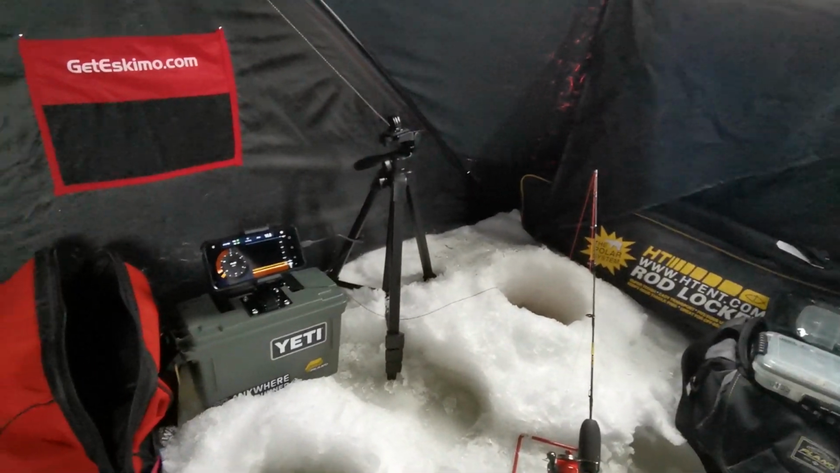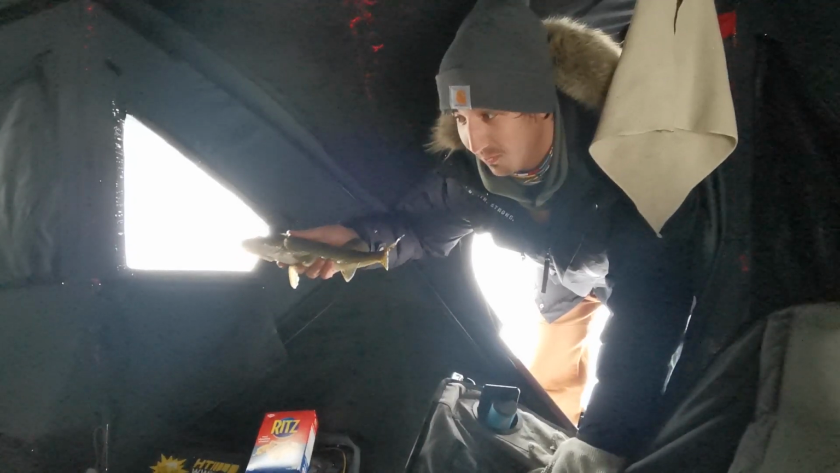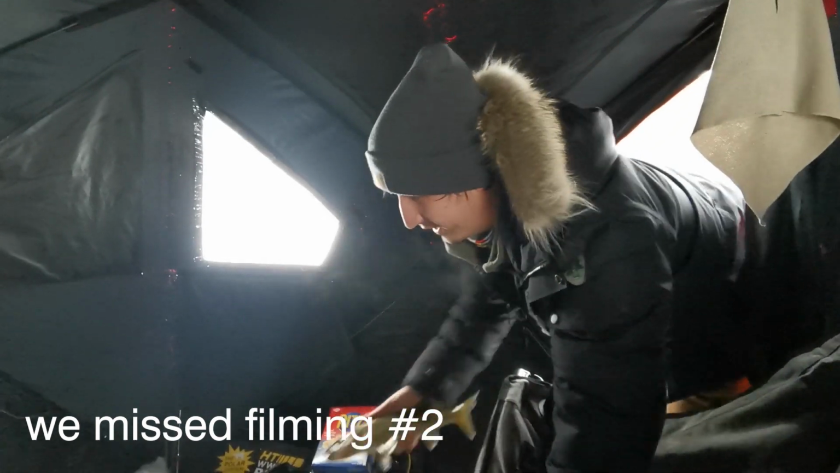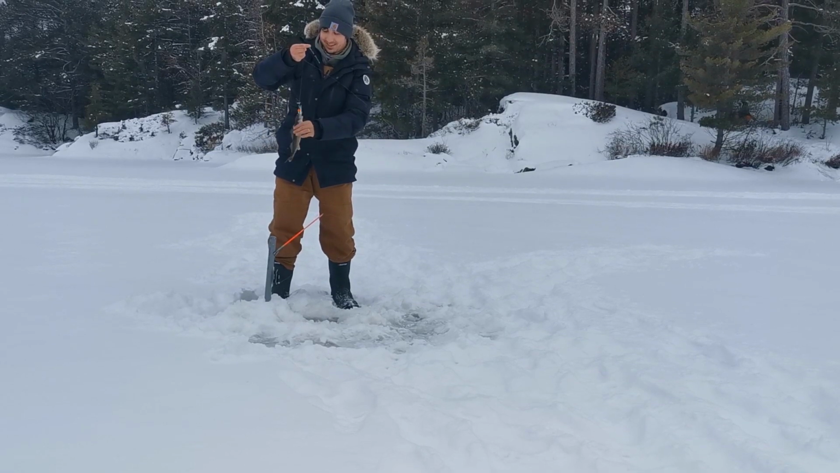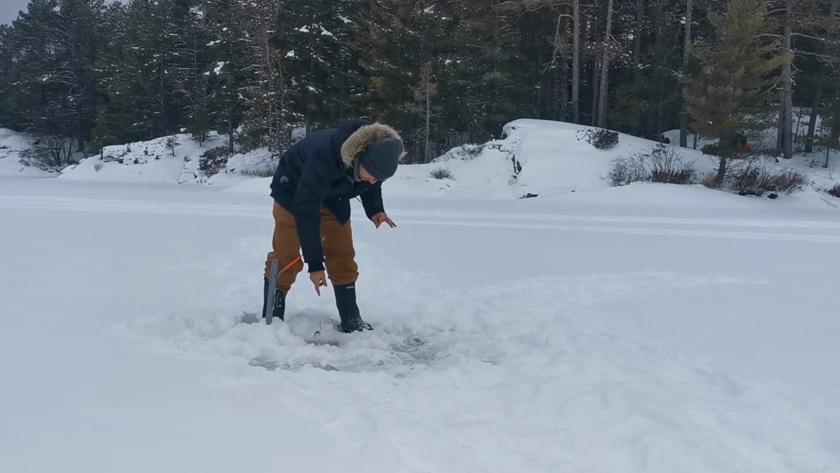Which line will get a fish? Little walleye on the tip up once again. On your tip up once again. So that's 3 for the tip up and 0 for everything else. Hi. Is it the same one? No, but it's so small. Hi, little walleye. That is 4 for the tip up. Trade you for 2 minnows.